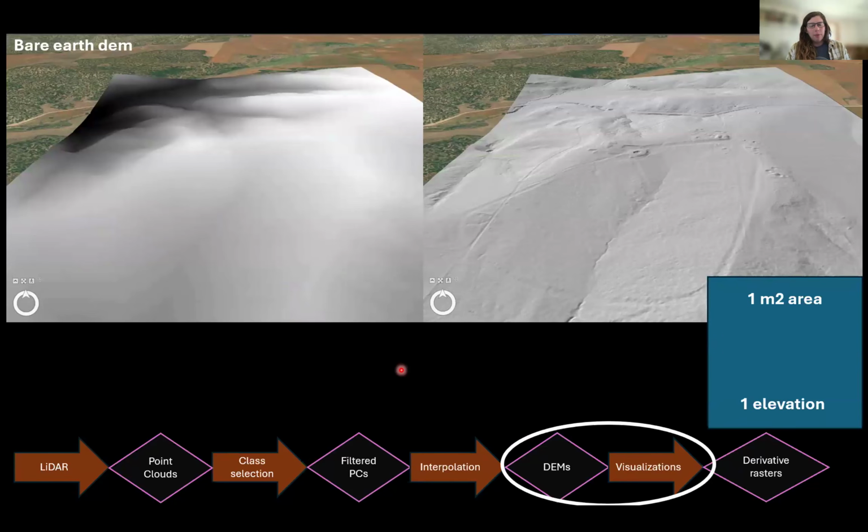So with all of that being said, generally we're trying to go from our point clouds to a digital elevation model, and from our digital elevation model to some sort of visualization that lets us really see what's happening on the landscape. So in the upper left, I have the Bare Earth DEM for the community center here in Southwest Colorado. It's kind of hard to see a whole lot happening in that DEM. It's a lot of shades of gray.